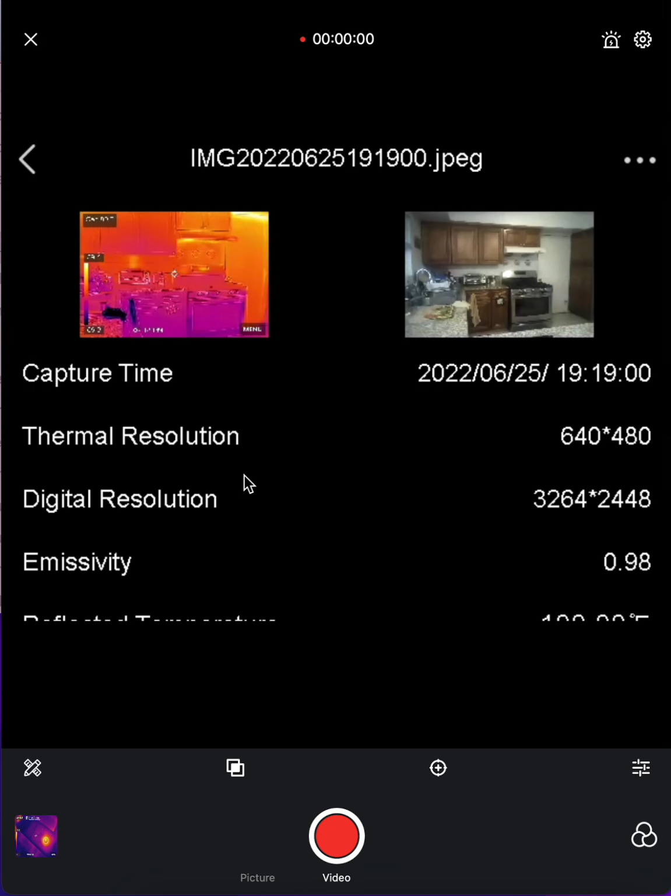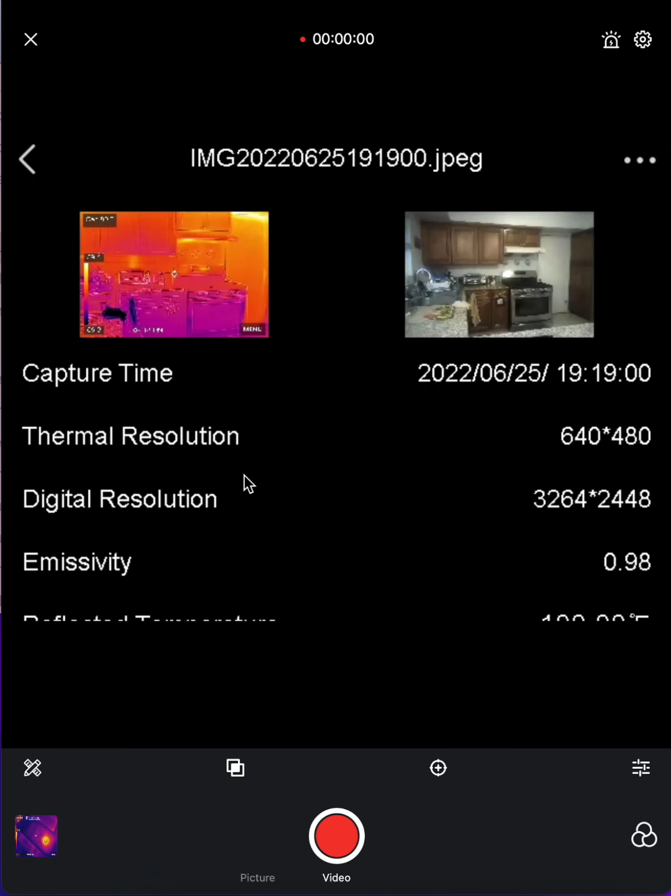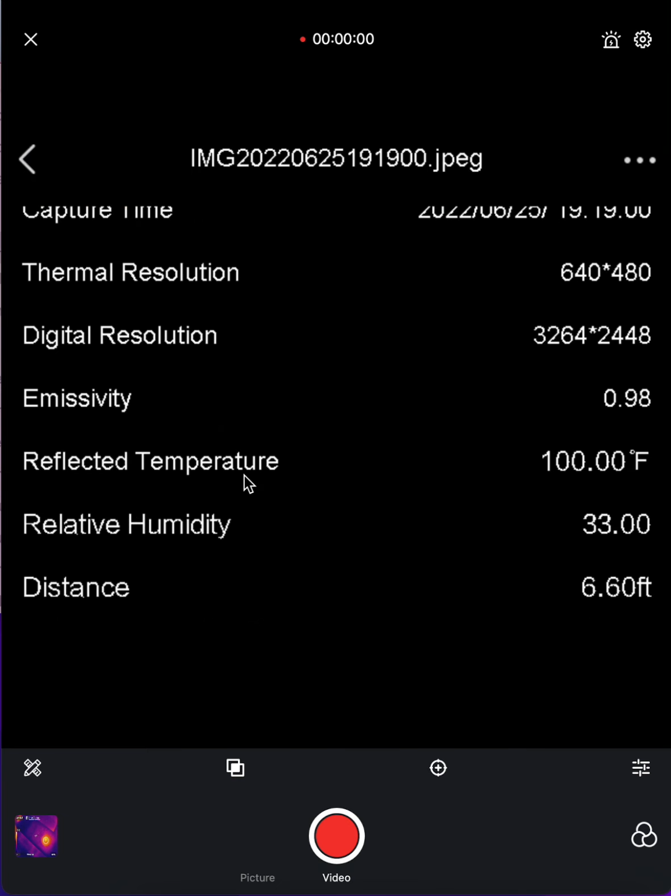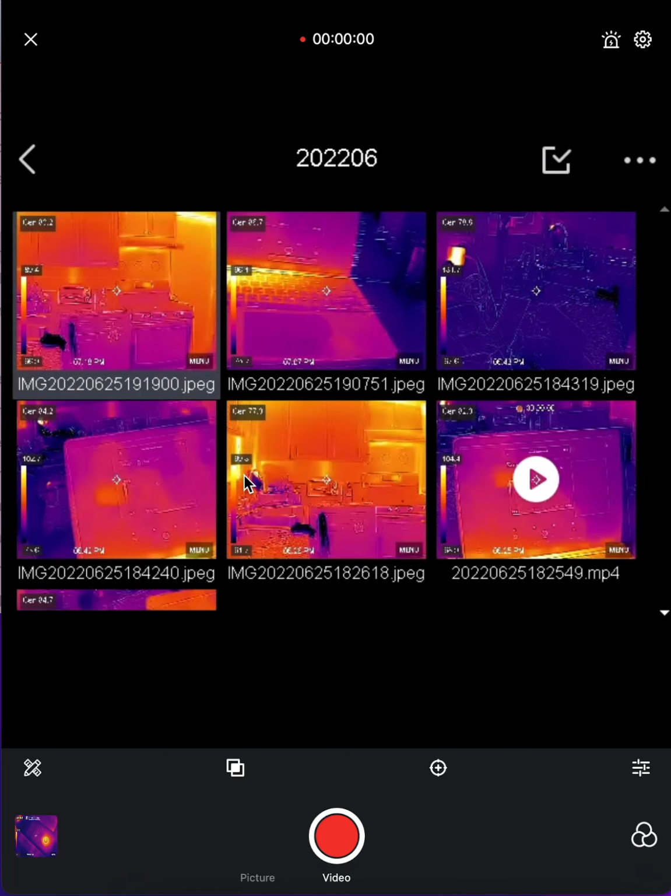If you just touch the screen, this is a touch screen that I'm holding on the device. If I touch the screen again, I'll go back and be able to see both of those pictures, and then I'll just go ahead and go back. You can see there it gives you all the information on how you have that picture set. So we can go ahead and go back.